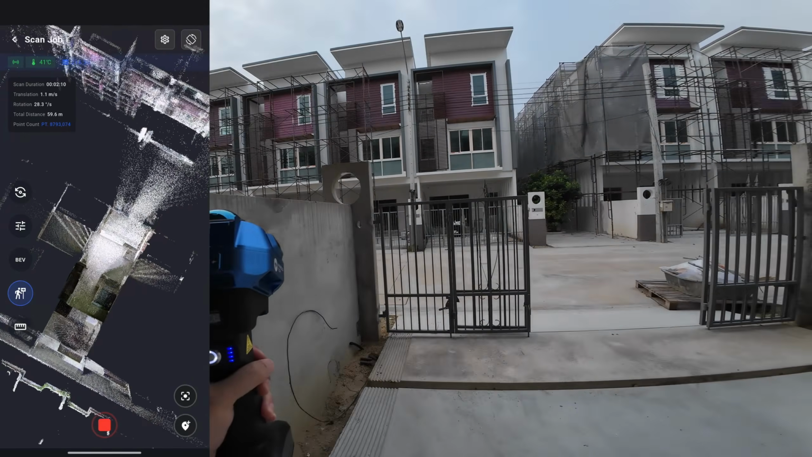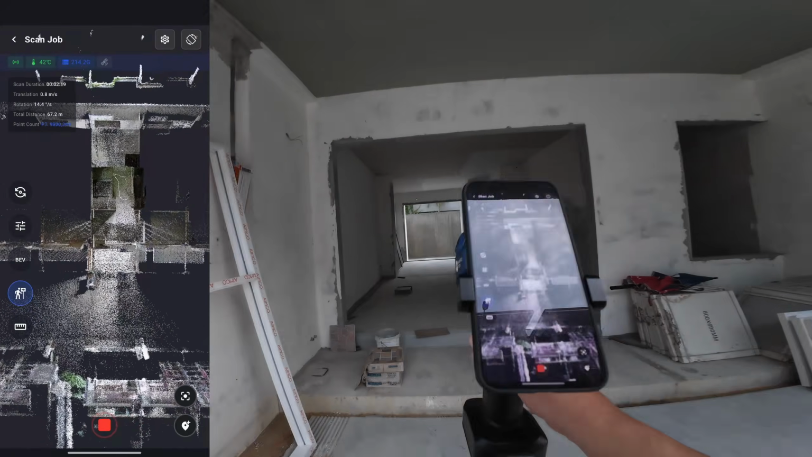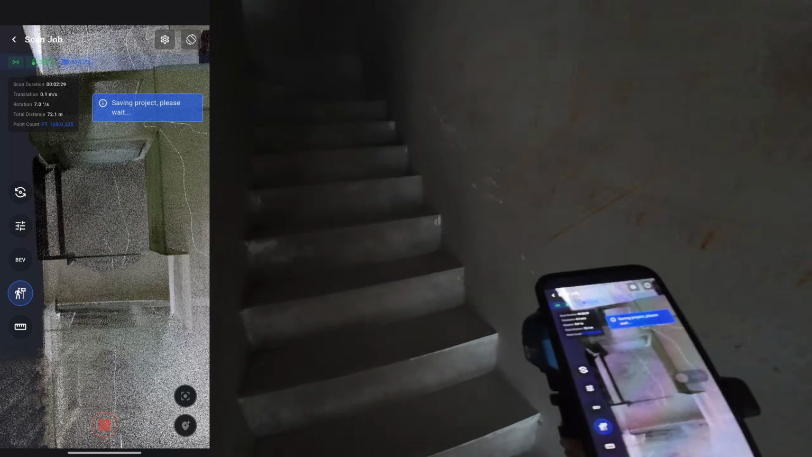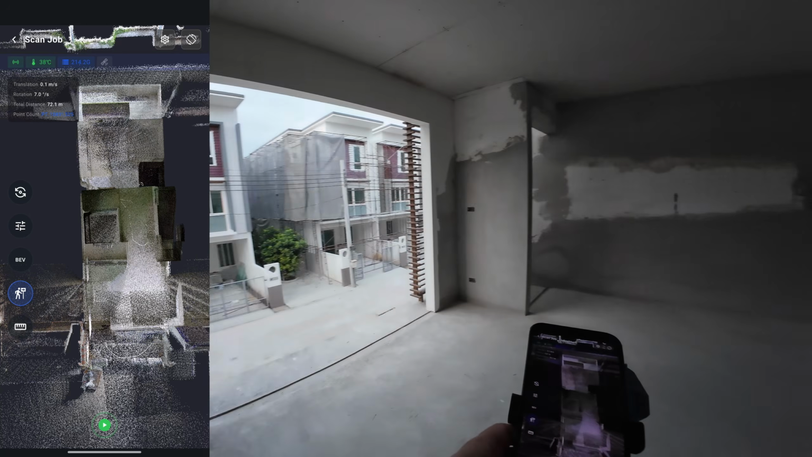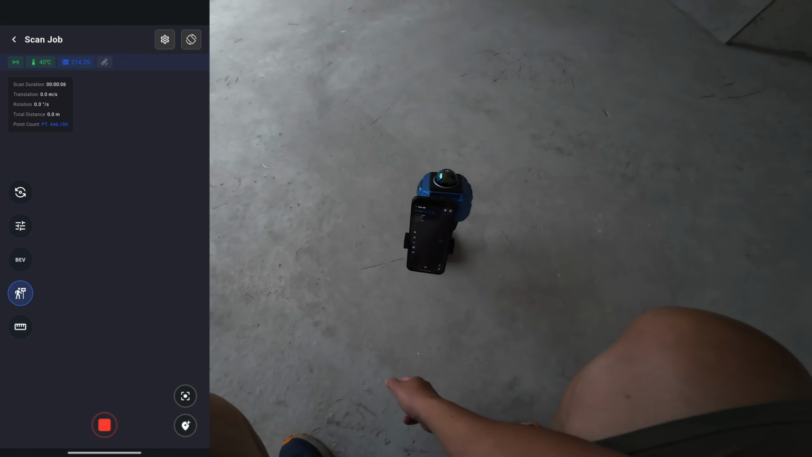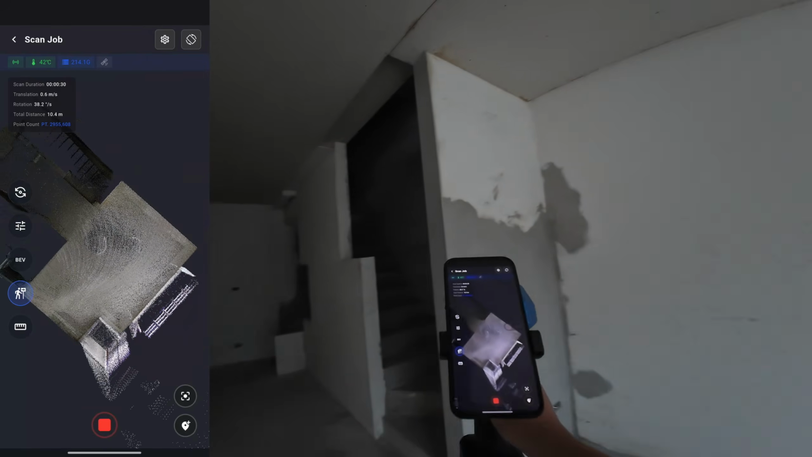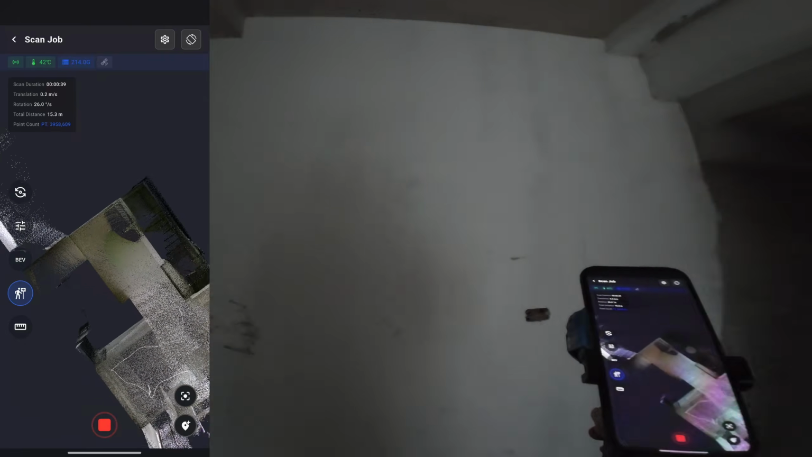Now I'm looping back to the starting point. Since this loop is very small, the accuracy will be higher. Now I'm moving up to the second floor to begin the next scan, and I have chosen this spot to initialize the scan. Now I'm walking past the overlap area I scanned earlier.